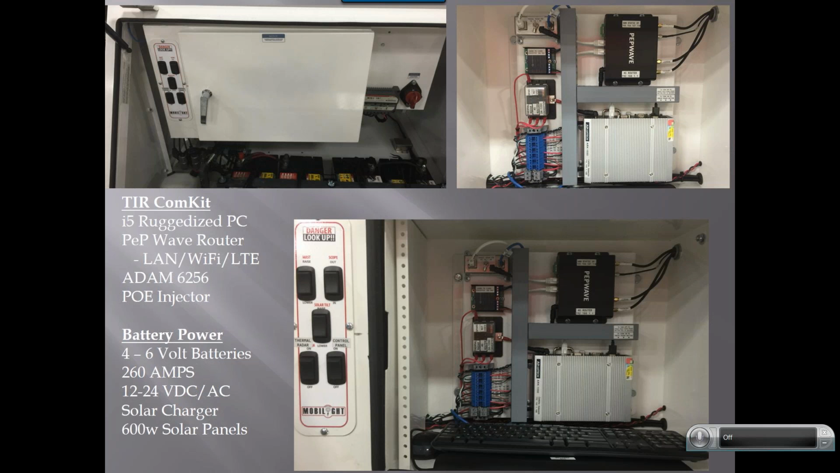And then, it has a solar charger, and it has two, so just to clarify, there are 2 300-watt solar panels on there, which we series together and make 600 watts out of the panels, which gives us the ultimate power that we need. And we've never, in all of our testing days or even our customers, had an issue with it going down because of power or anything like that.